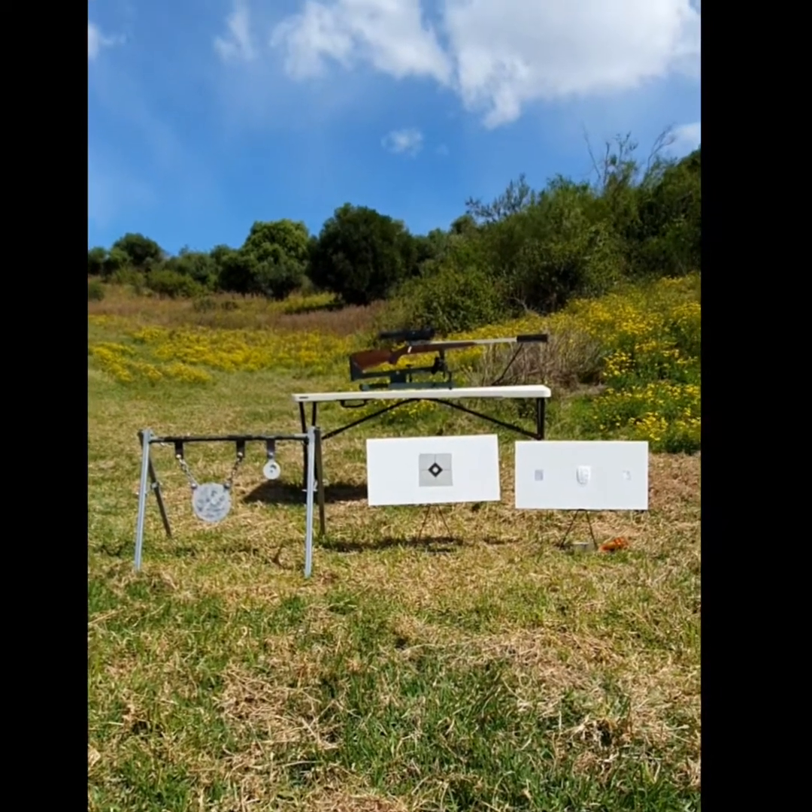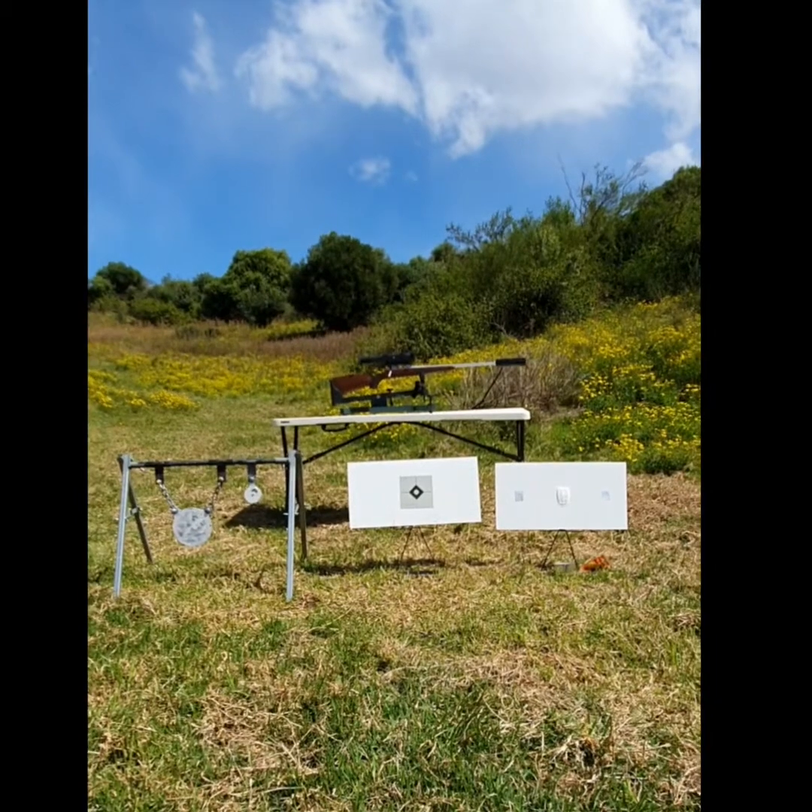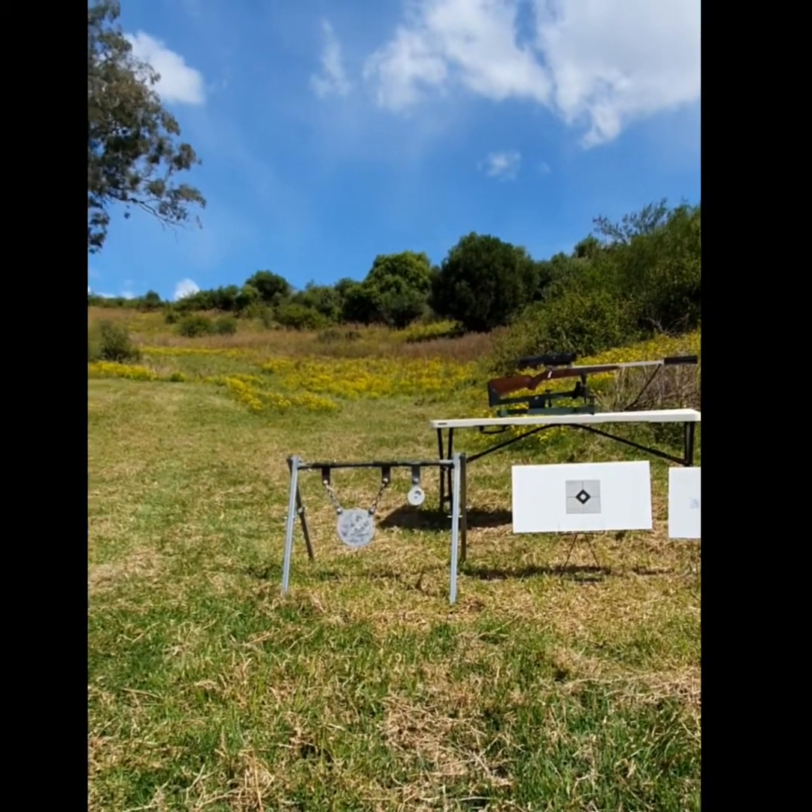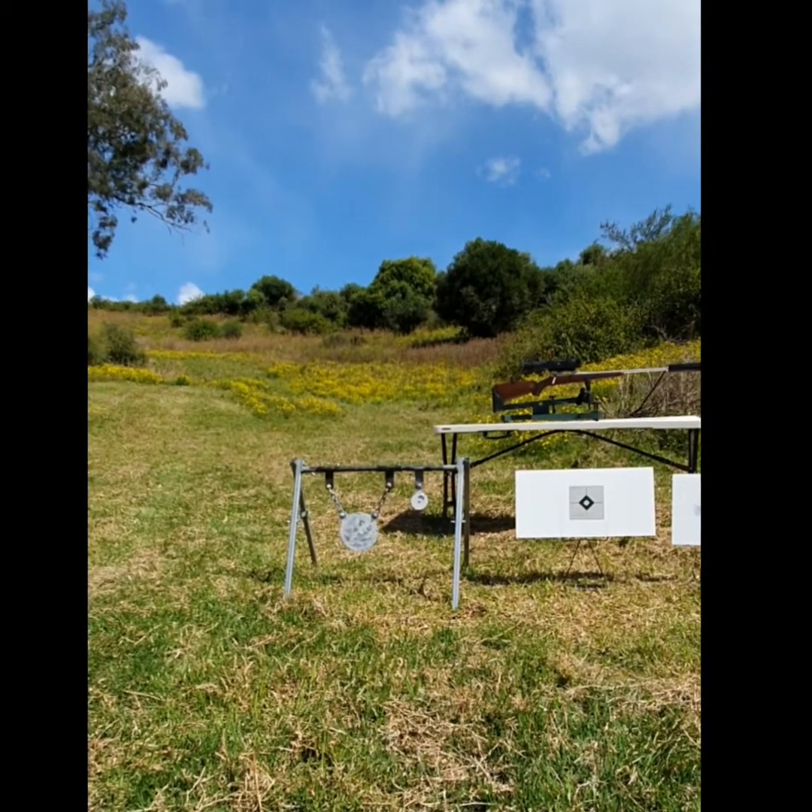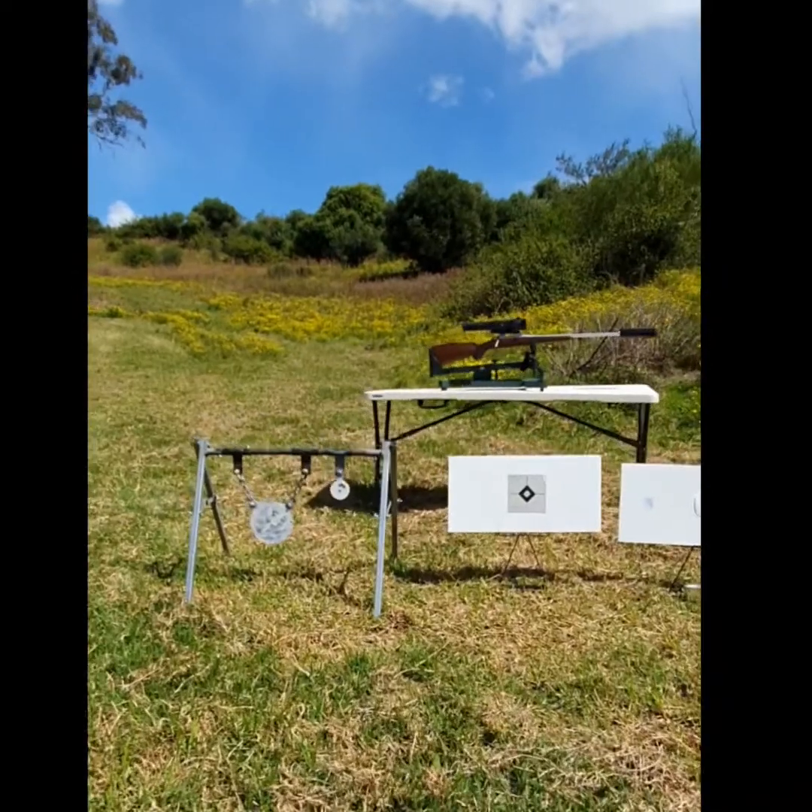G'day guys, I get a lot of people ask me what the best way is to sight in a thermal rifle scope, so I thought I'd run through a few options with you. The target I've got on the left is steel gongs. They're made of bisalloy. They actually hold the heat and come up quite bright and hot in your thermal.